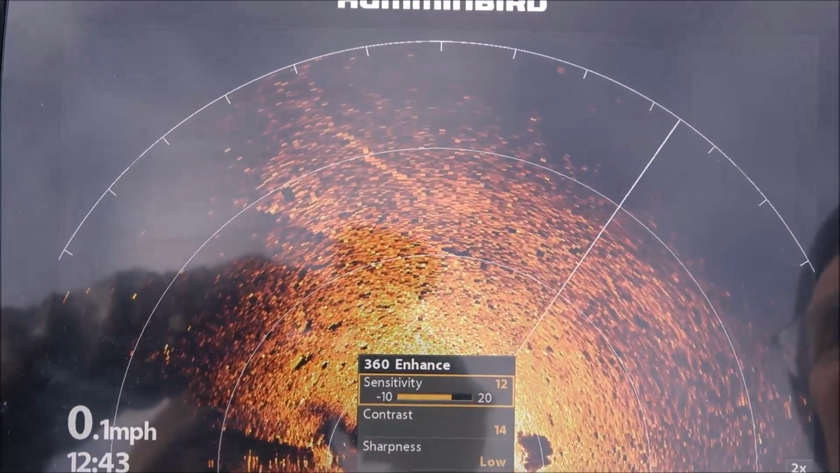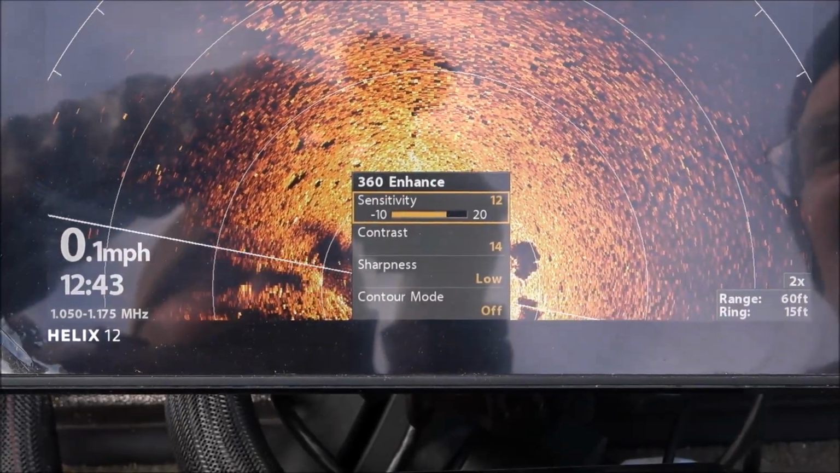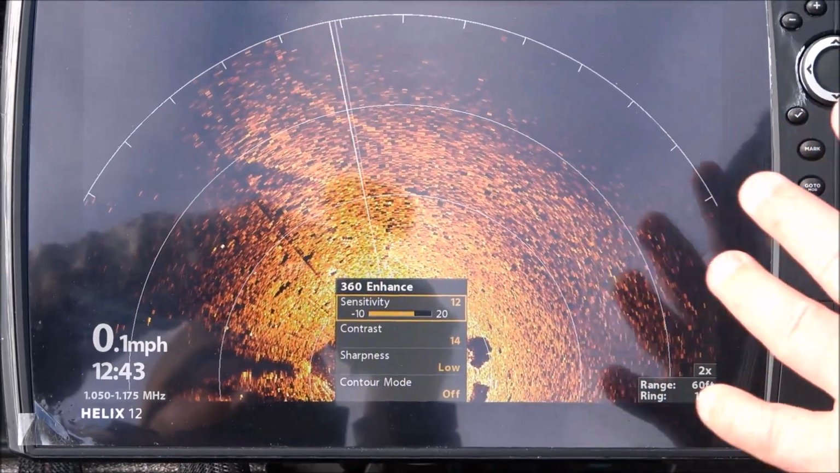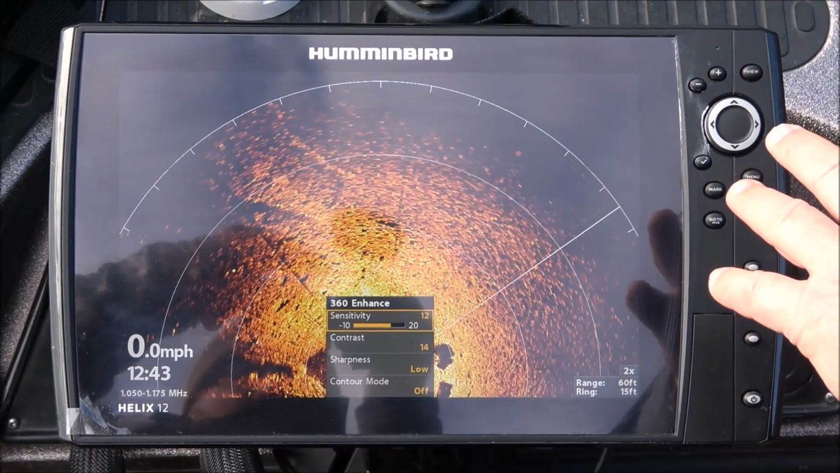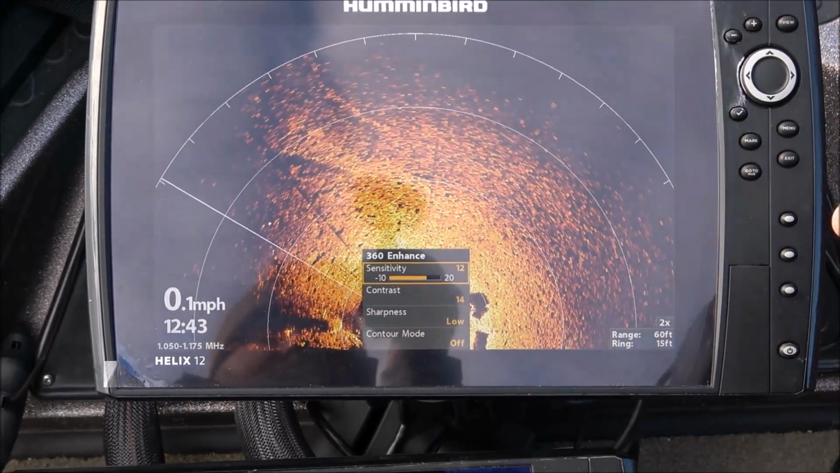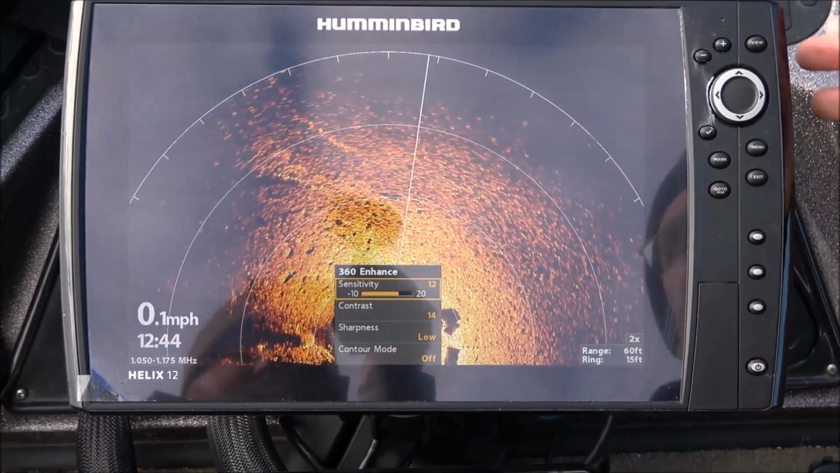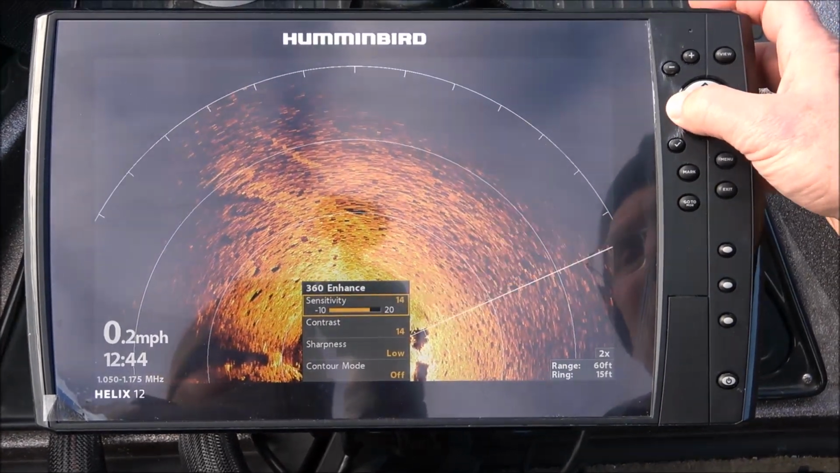Alright, the next thing I want to do for my setting is hit menu once, go to enhance, and that's going to bring up a sensitivity and contrast. Now for the sensitivity, depending on the day, even if I fish the same body of water every single time, the water is going to change. It can be clear on some days, it can be cloudier on some days, there can be a plankton bloom, there could be an insect hatch. So because of that, you really should change your sensitivity every single day.